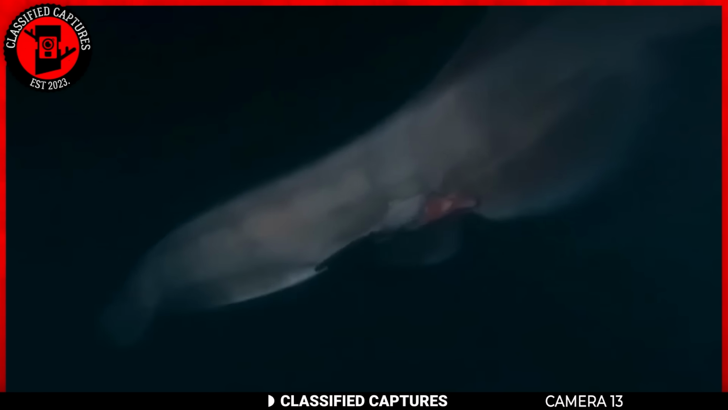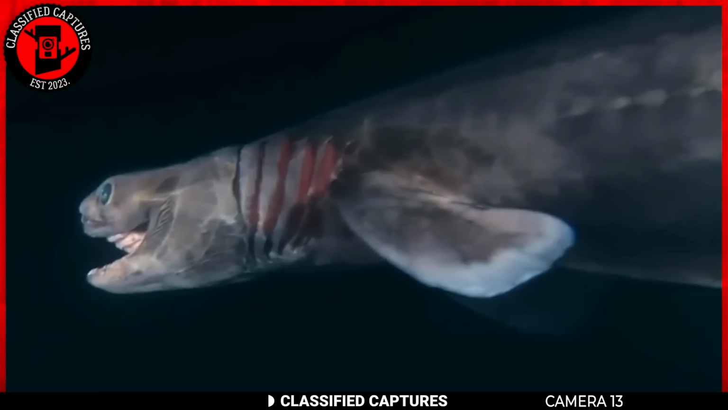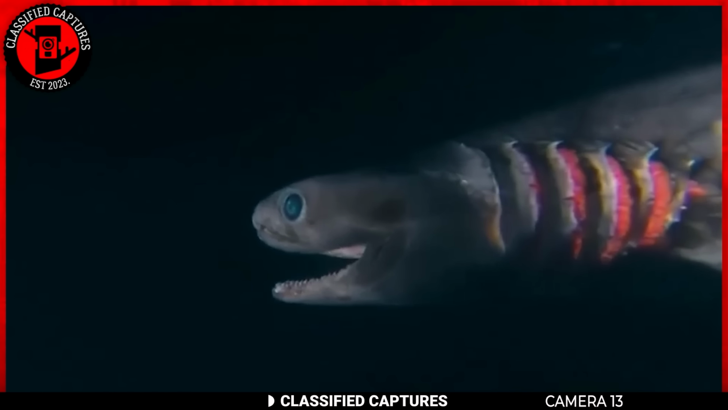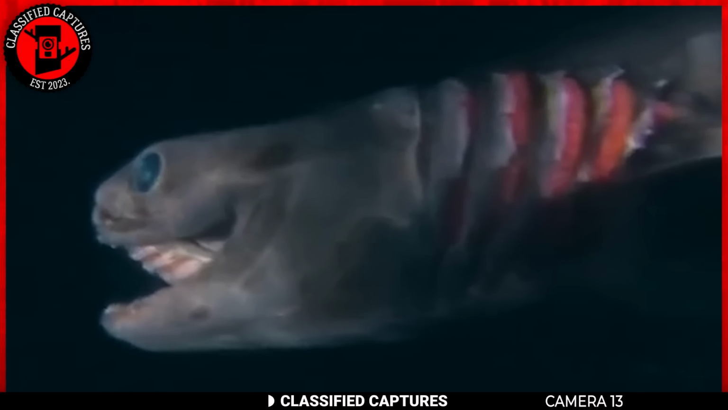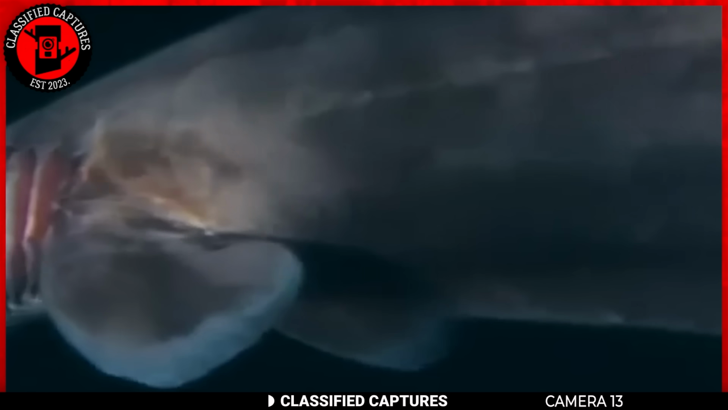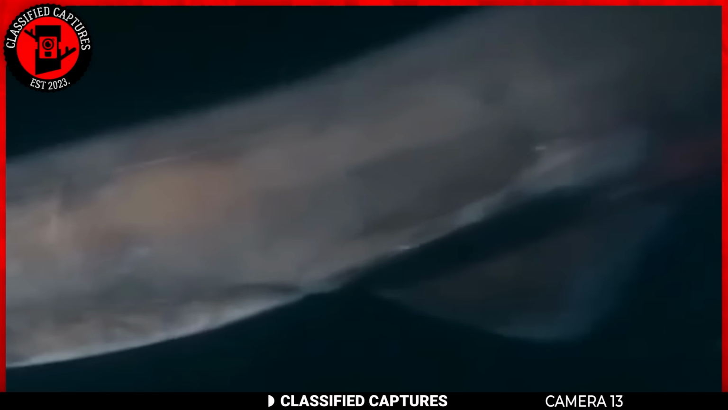This unique-looking creature is often referred to as a living fossil because its physical characteristics have remained largely unchanged for millions of years. The frilled shark has a long eel-like body that can reach up to 2 meters, 6.5 feet in length. Its flat head is equipped with rows of tiny needle-like teeth that are perfectly suited for capturing prey in the deep ocean. The shark's most distinctive feature, however, is its gills. They're frilly and resemble lace, giving the creature its name.